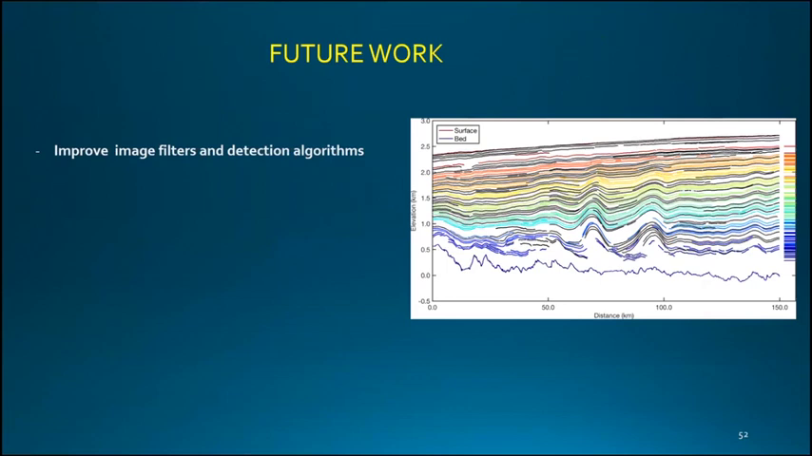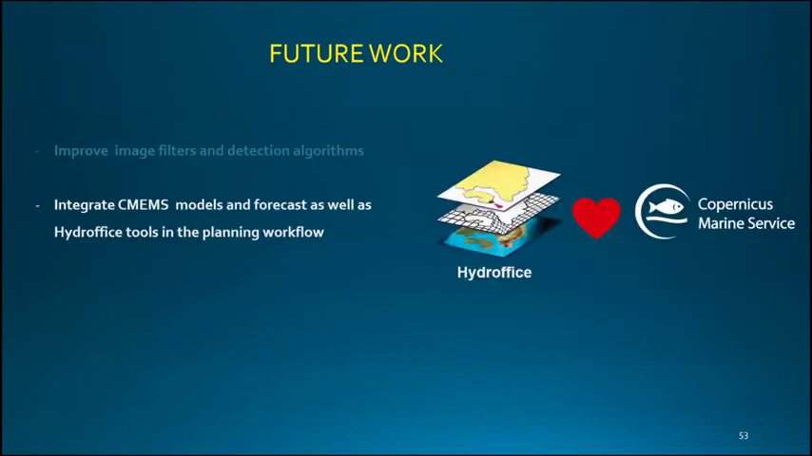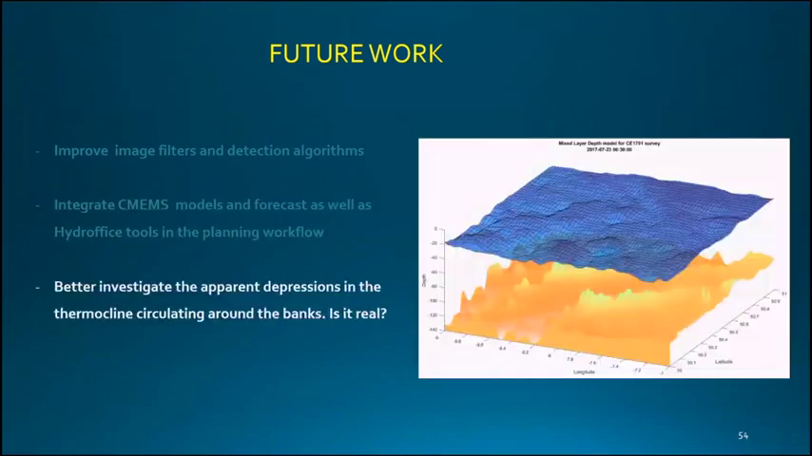So, future work? Yes, there is room for improvement. First, we could improve our filter algorithms with image processing filters and include new detection algorithms within the area of machine learning. Also, using the tools provided by the Copernicus Marine Service, some of which provide very good models, could complement very well our hydrographic package developed by some of the people present today. And finally, it would be worth investigating this apparent depression that was oscillating clockwise around the banks.